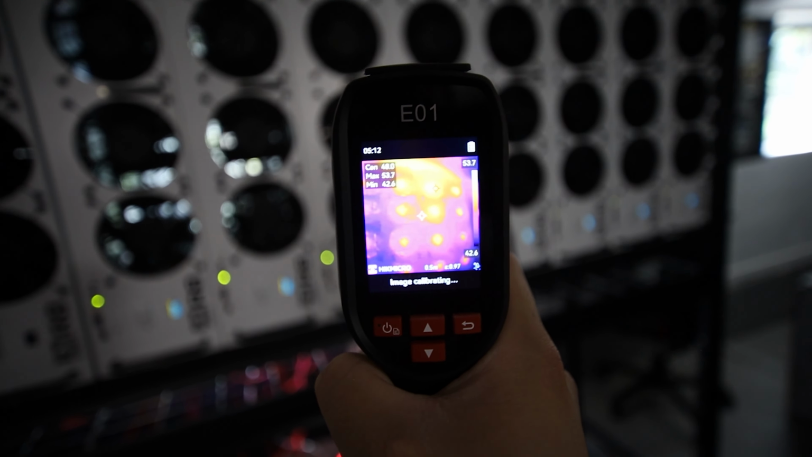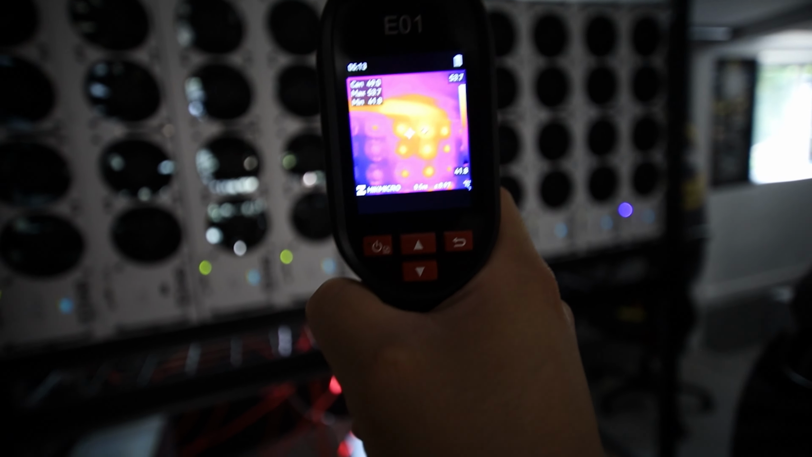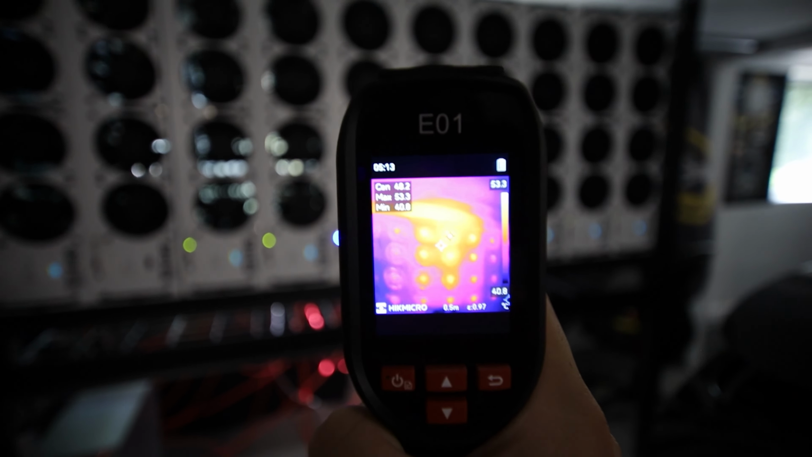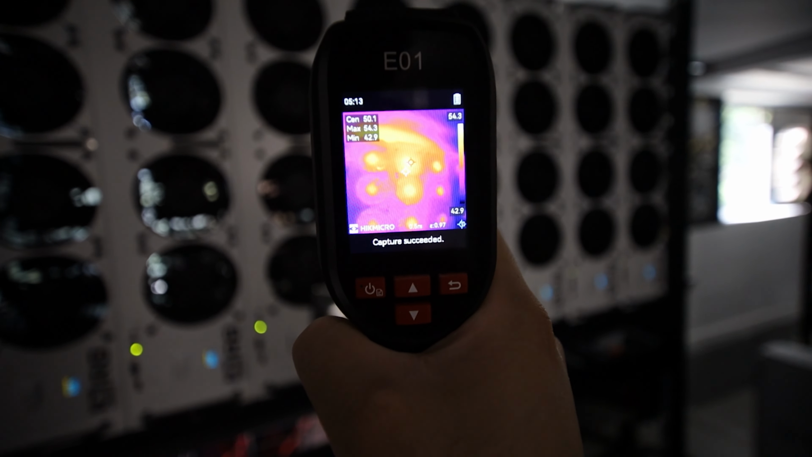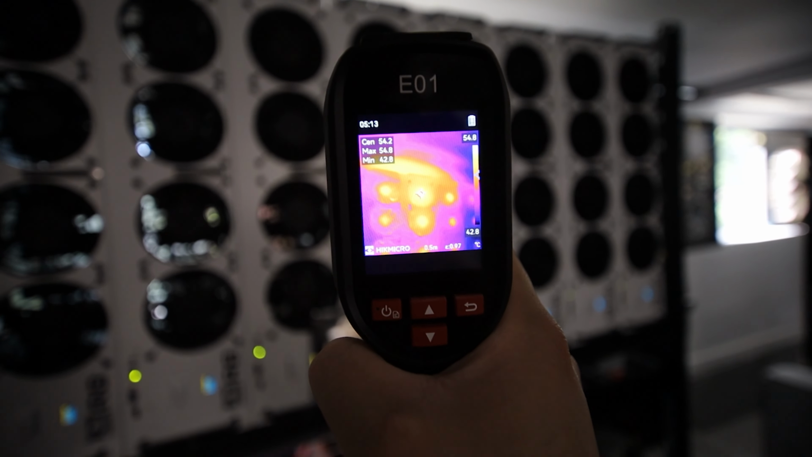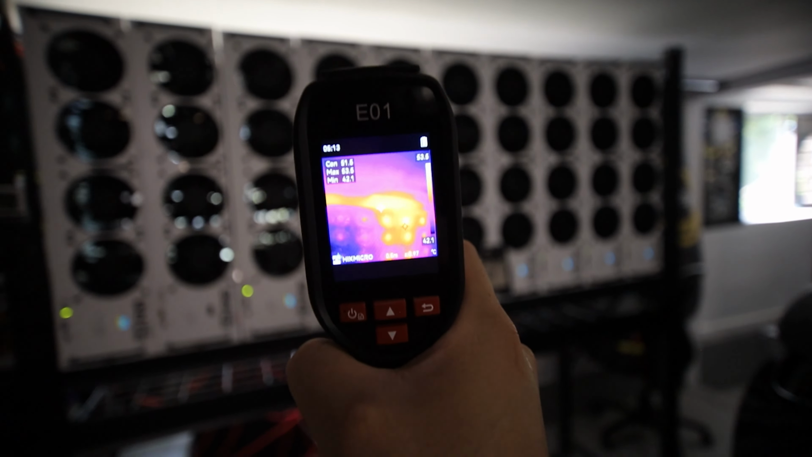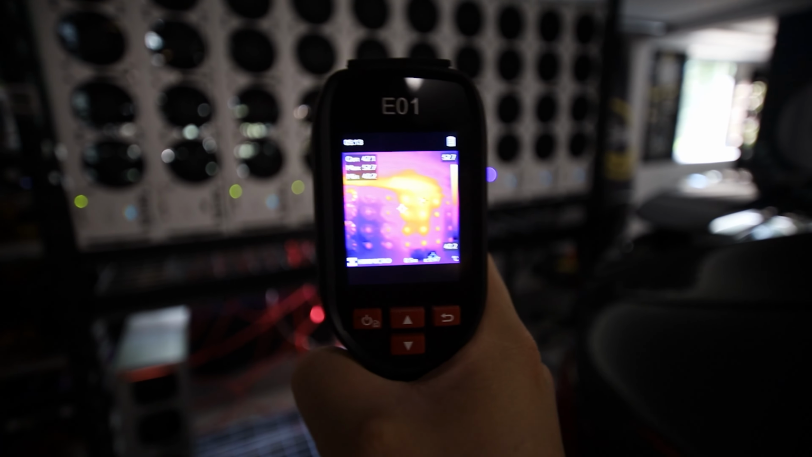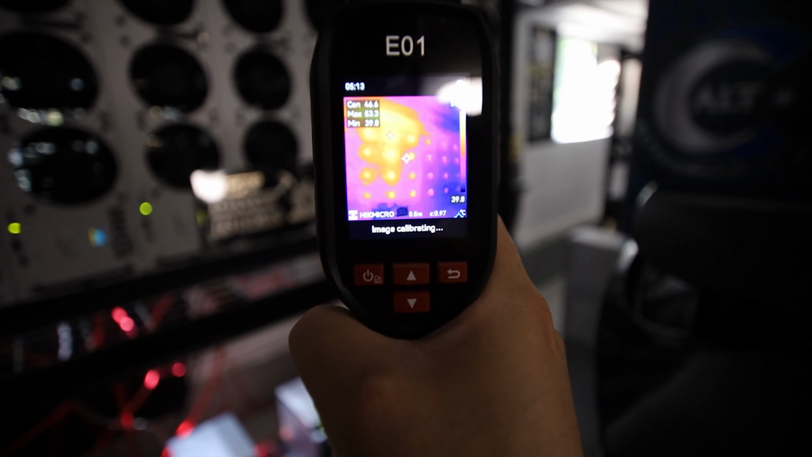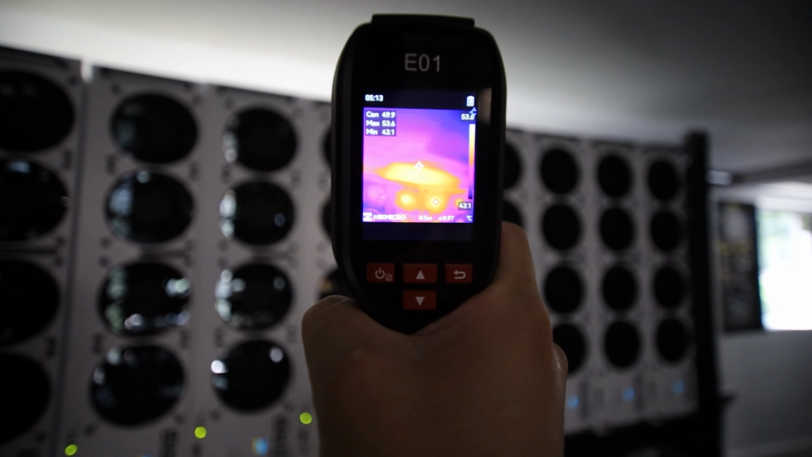We got a hot spot right here in the dead center. You can see all the red there? Going in further, it's about 54 degrees max. So I think a lot of the heat is being trapped right in the middle of my octo miners. That's interesting to look at.